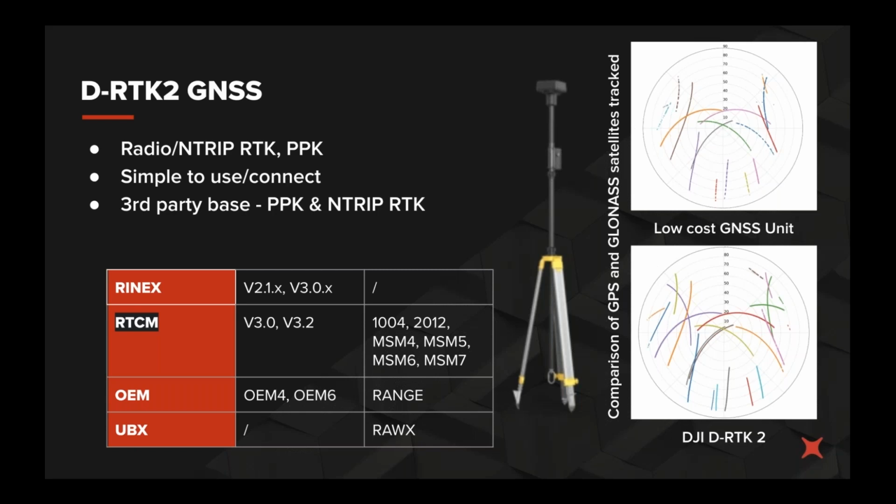So moving on to the DRTK2, I thought it would be worth mentioning this briefly. The DRTK2 GNSS system is DJI's version that pairs with the M300, and what we would recommend for using with the P1 and the L1 if you're looking for a really simple workflow and a low learning curve or low setup requirement.